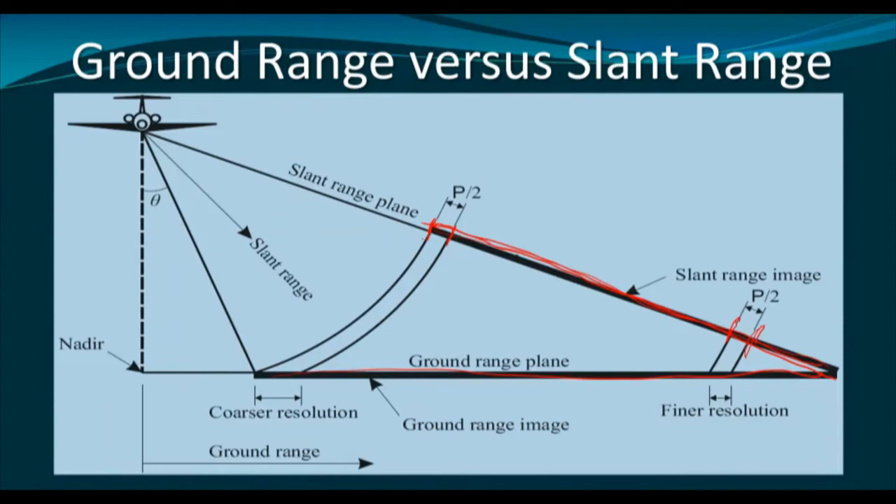So, if we draw the pulses, then you can understand that at the near range, a larger area or a larger distance is being represented by half of the pulse length, whereas at the far range, comparatively a smaller distance is being represented by half of the pulse length.